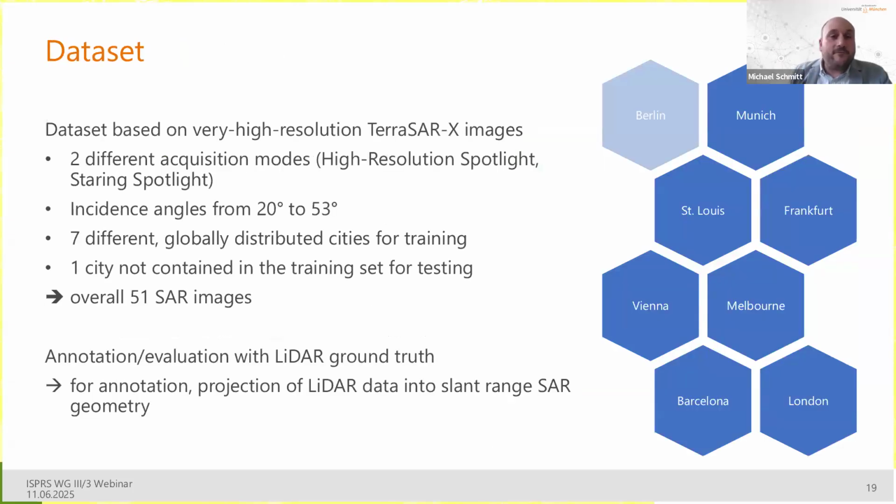And now, of course, we have to train a model. And at that time, in 2021, 2022, 2023, so in the beginning where we developed the SAR-to-height framework, we gradually built up our training data set. And we were happy to get lots of images from the German Aerospace Center and later also in our collaboration with Airbus from Airbus. So we built a data set based on very high resolution TerraSAR-X images in two different acquisition modes, namely high resolution spotlight and staring spotlight with incidence angles ranging from 20 to 53 degrees to have some diversity in terms of incidence angles. We used 7 different and more or less globally distributed cities for training.